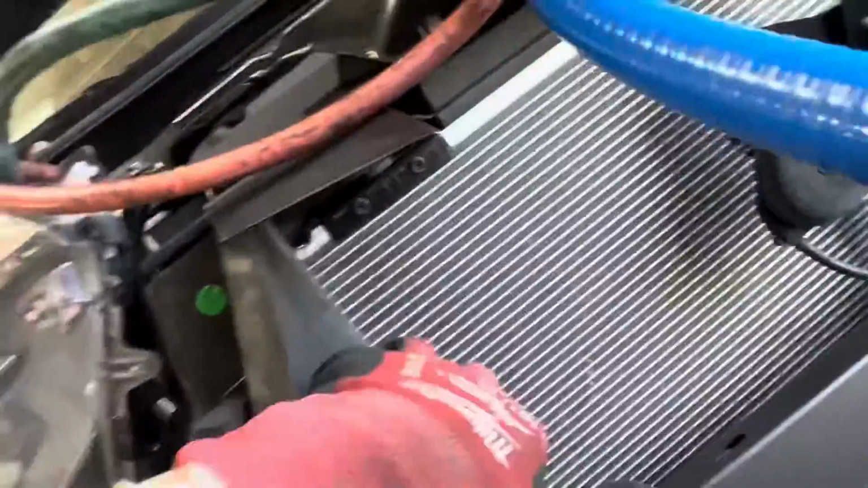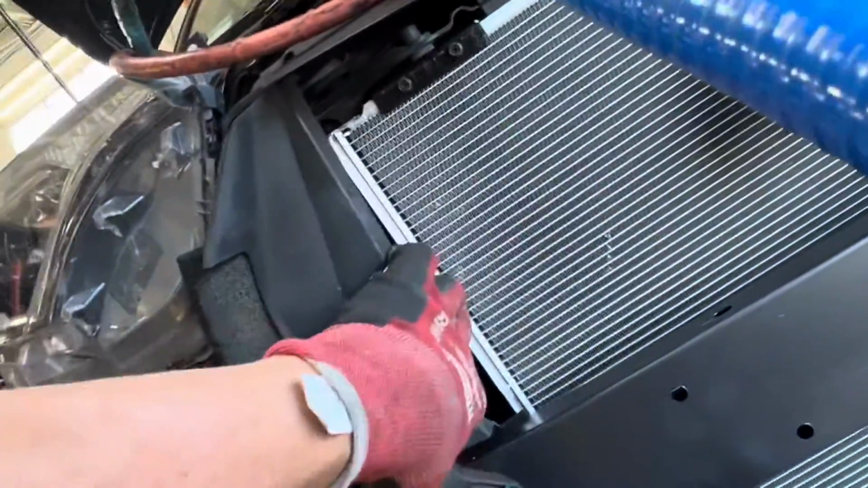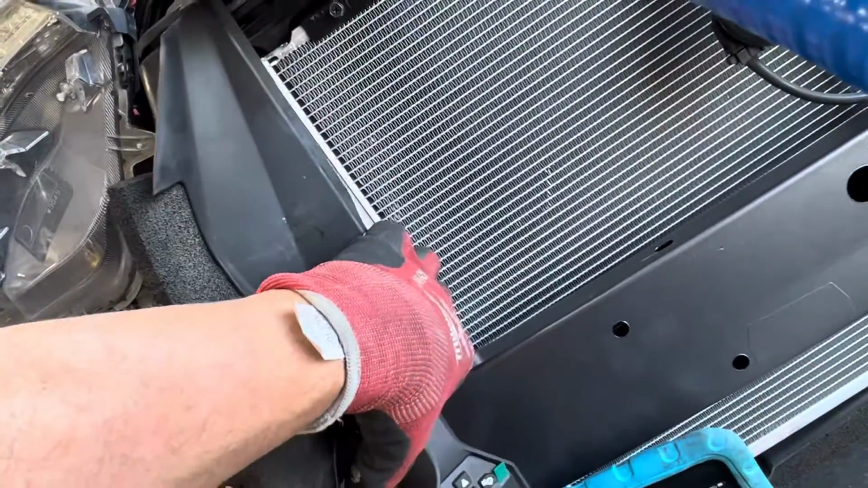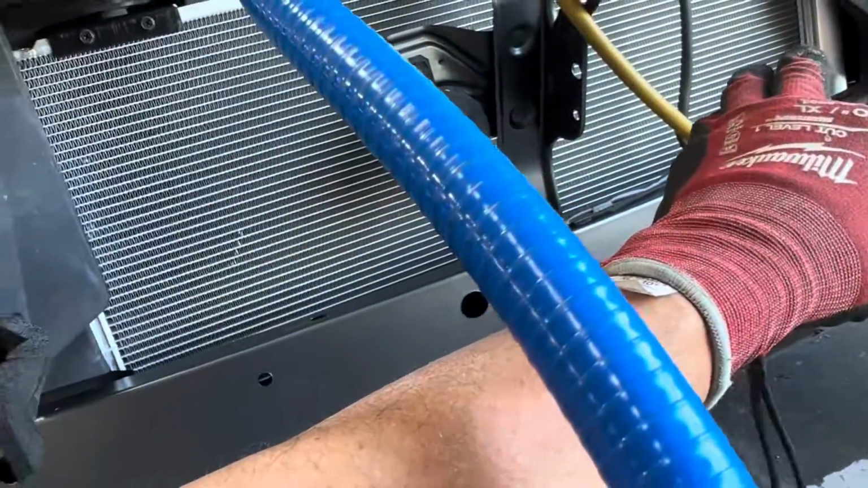Sometimes when you get a condenser and there is a burnout, it'll plug some of these tubes. It might plug several layers of tubes where the debris will come out, it'll fall to the bottom, and it might block 4, 5, or 6 tubes. And when you're looking at it, you'll see this dark shadow going right through the middle where there's no heat.